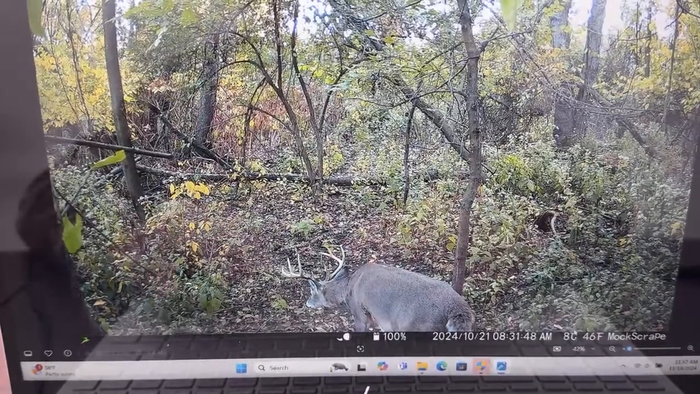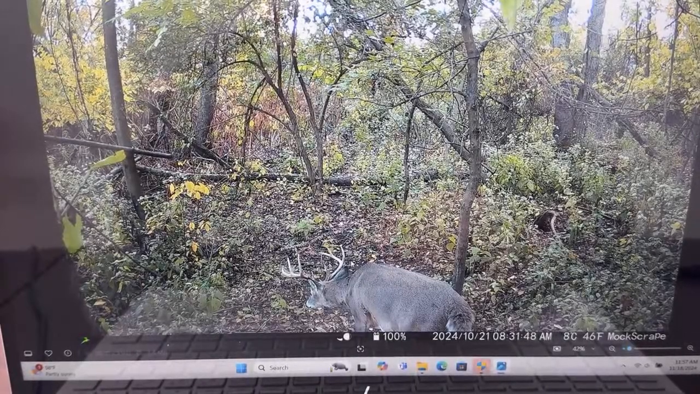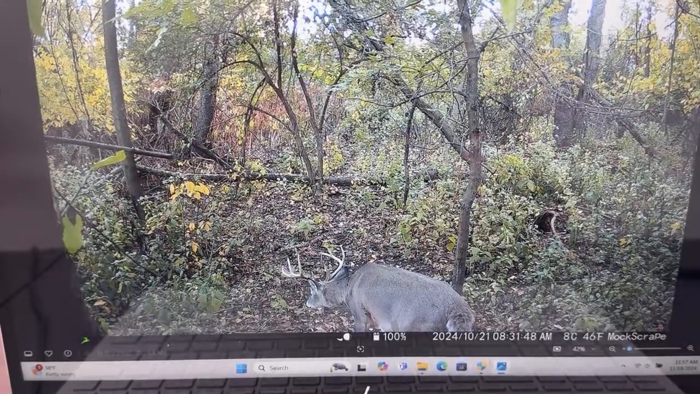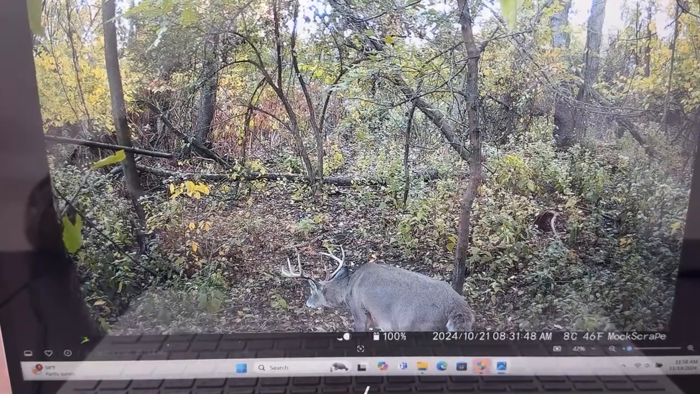But I think this is a really cool way to go through my camera footage. Now you can see that buck right there. That's a nice 8-point, guys. And you can see the date, time, and everything. That's one cool thing about this. If you look down at the bottom corner, you can see that it's 2024. The date is 10/21, and it's 8:31 and 48 seconds a.m. It gives you the temperature, which is 46 degrees Fahrenheit, 8 degrees Celsius. And the name of the camera is my mock scrape camera. I keep this one on my mock scrape over here locally at my house. So hopefully you guys can see all that.